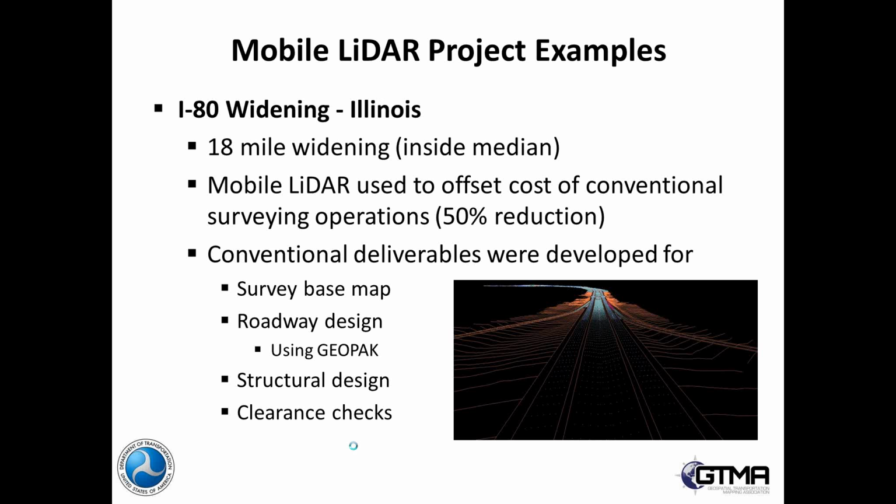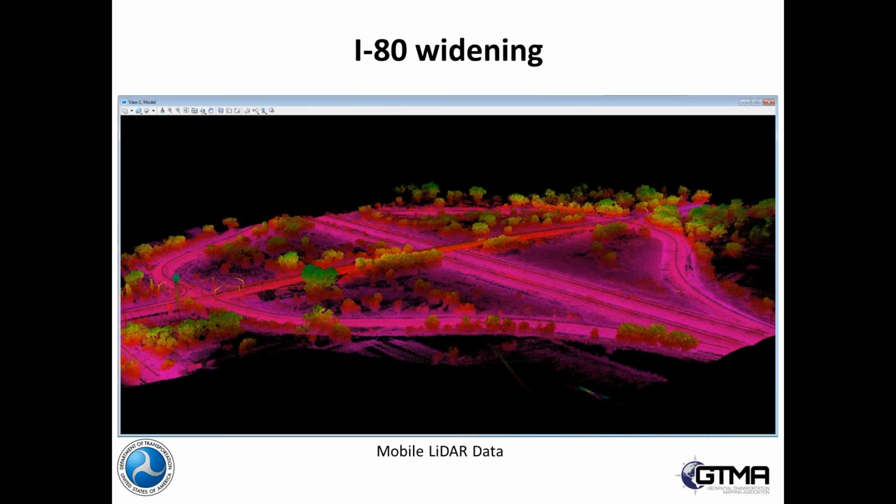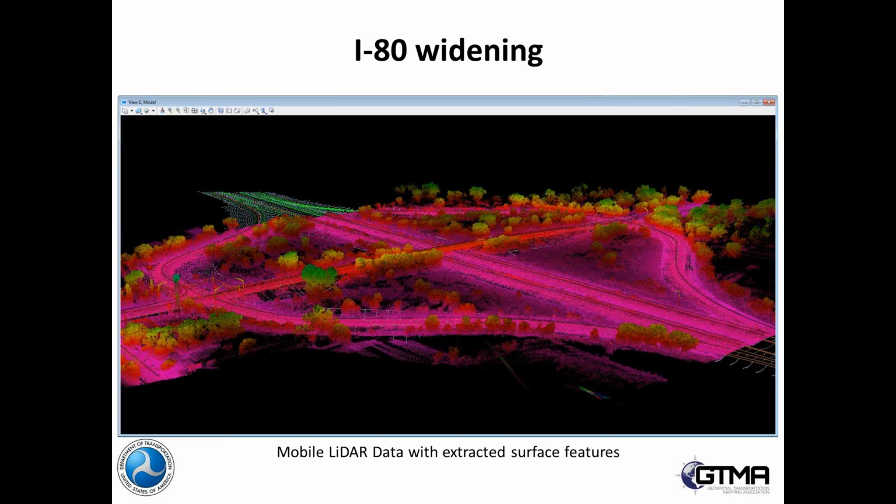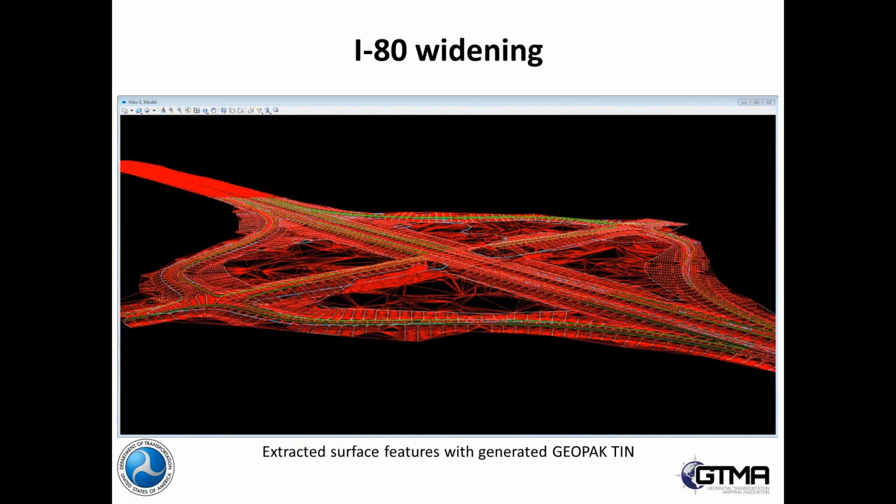I don't have a real fancy video for this particular project, but what I do have is a series of screenshots. So this is an interchange where you're looking at the actual mobile LiDAR data that was collected in that area. This is the integration of those extracted break lines and spot elevations with the LiDAR data. This next image is just those break lines by themselves, breaks and spots, and then finally the DTM that resulted from that work. So really that's kind of the progression.